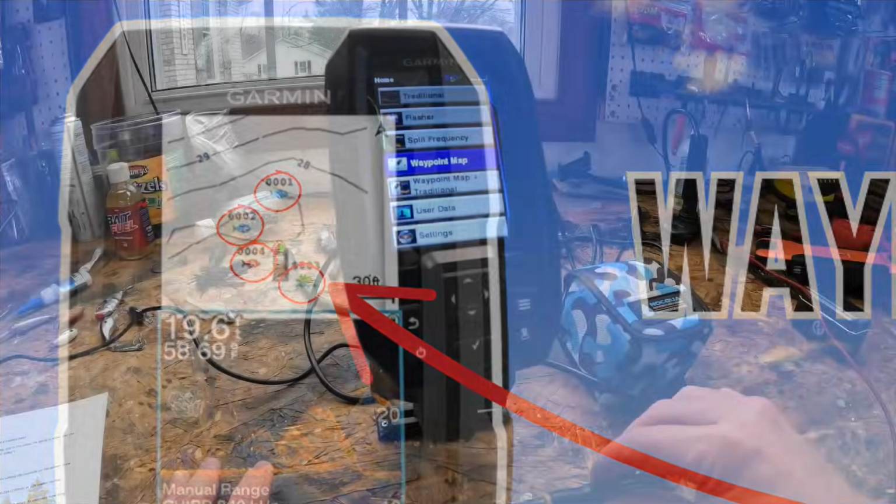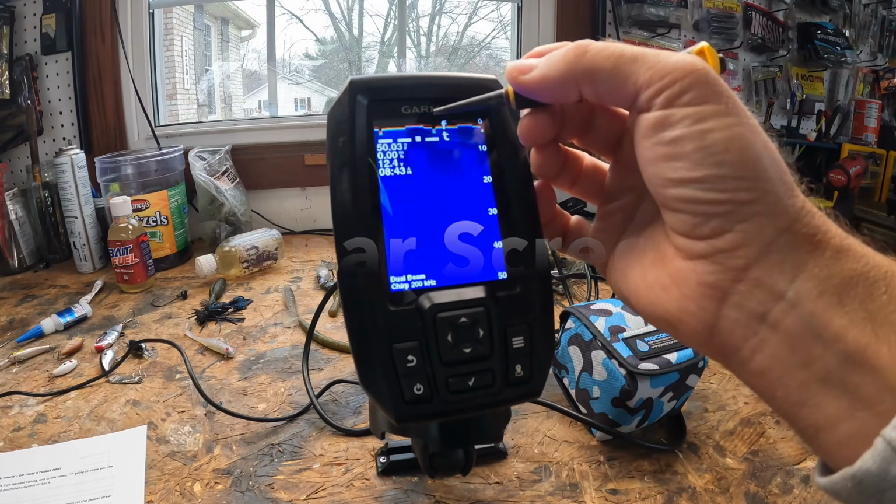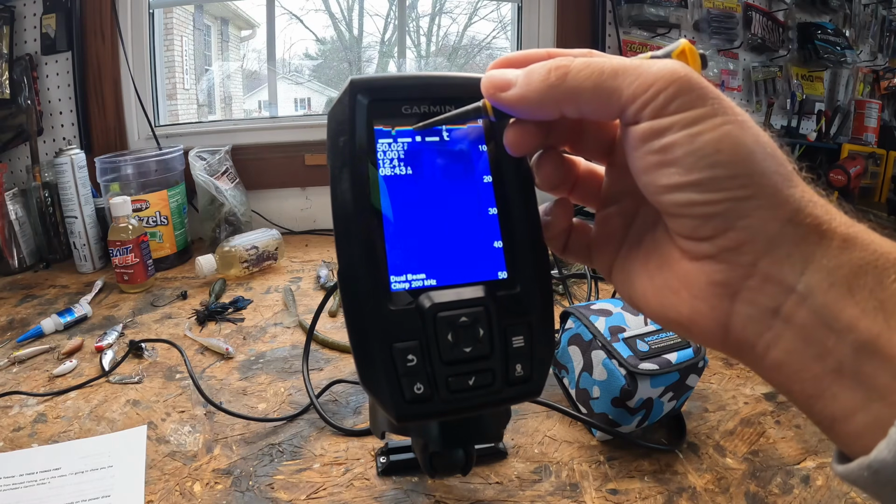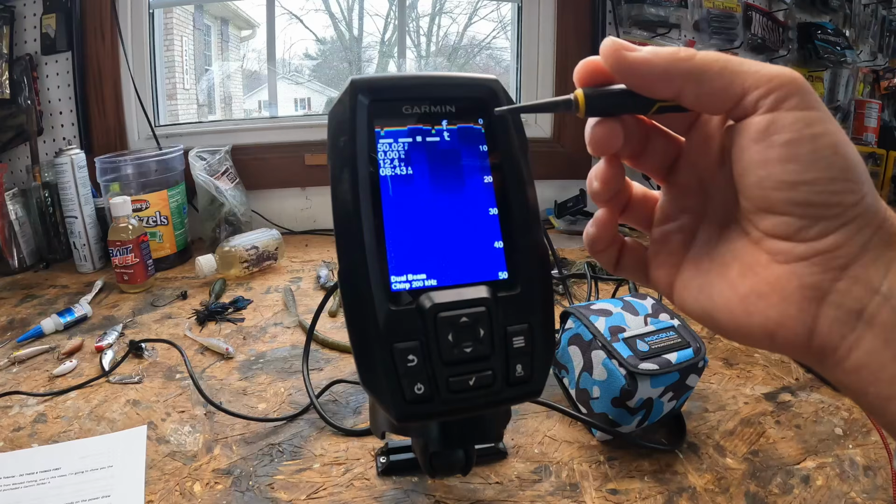Next, you're going to want to understand your sonar screen. All right, so take a look at the sonar screen up here. It's going to show you the bottom depth. It's not showing anything because I'm in my workshop right now. Next, it's going to show you the water temperature. It's showing 50.02 degrees right now because it's cold.